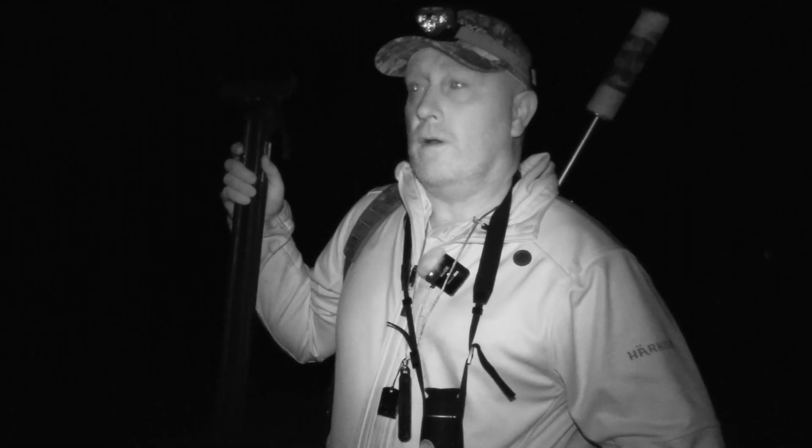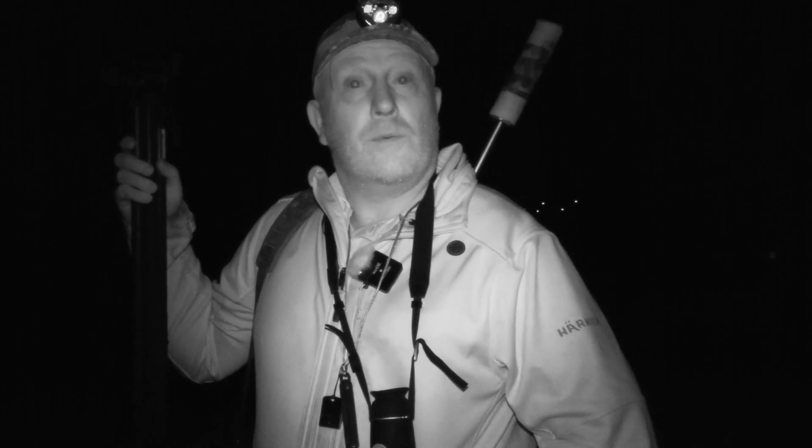Right guys, so we're now out at one of the local farms. You probably hear the sounds of a factory in the background with big lights. We're doing this obviously so that the foxes can't hear us when we approach. Basically we're going to go down here. There's one of the silage fields that have been cut recently, so we're going to go down there and check that out, see if there's anything in there.